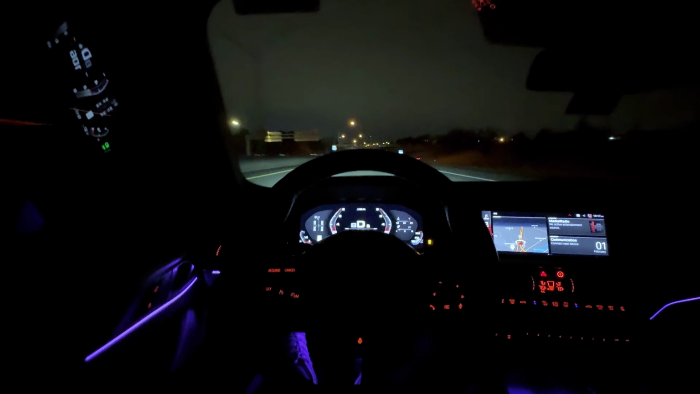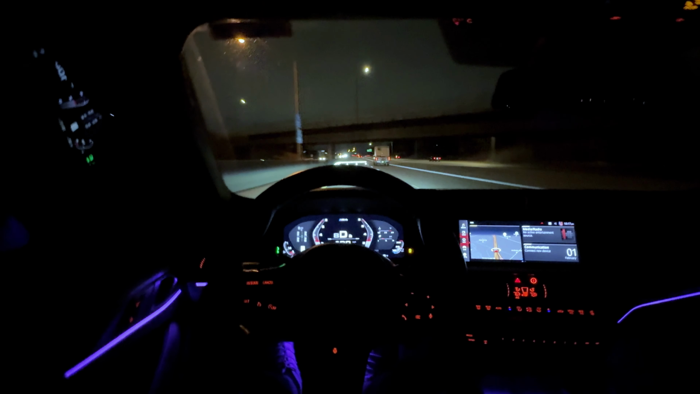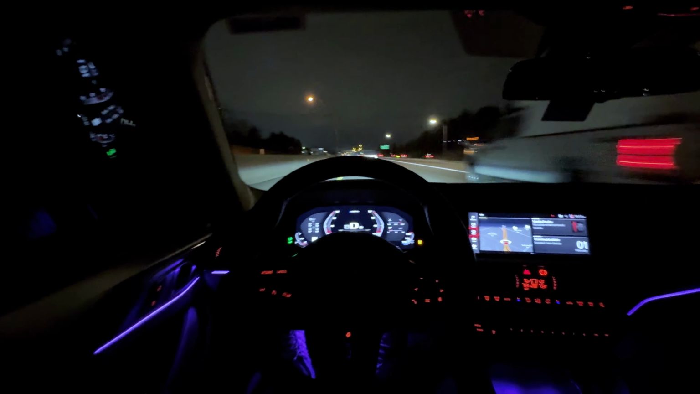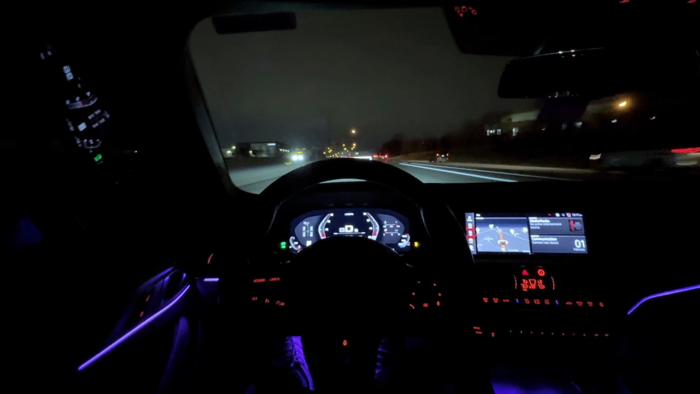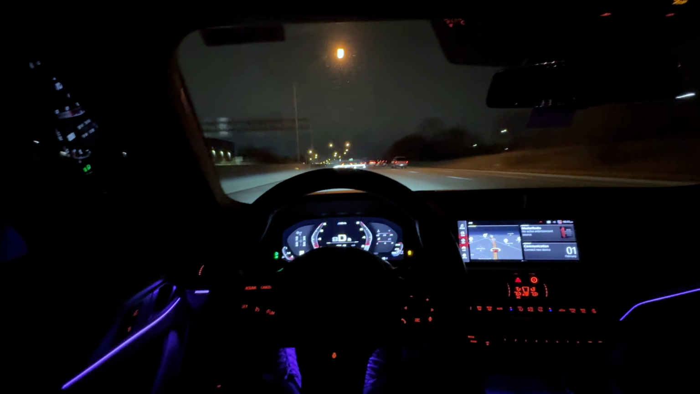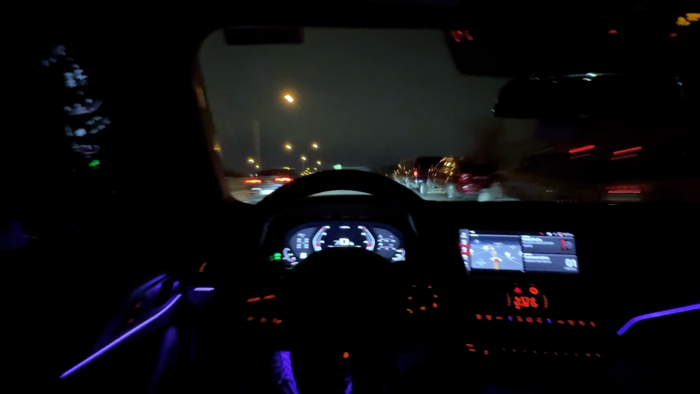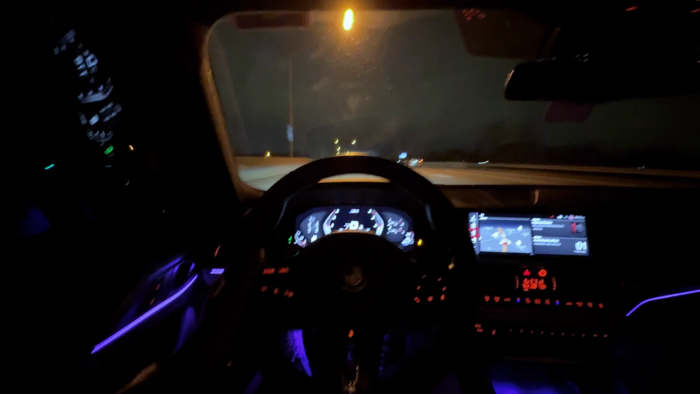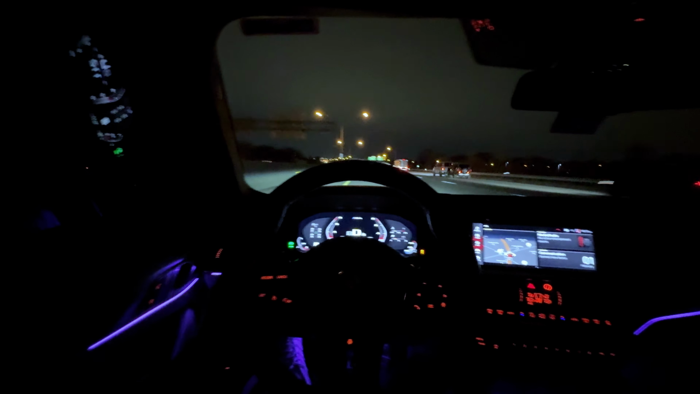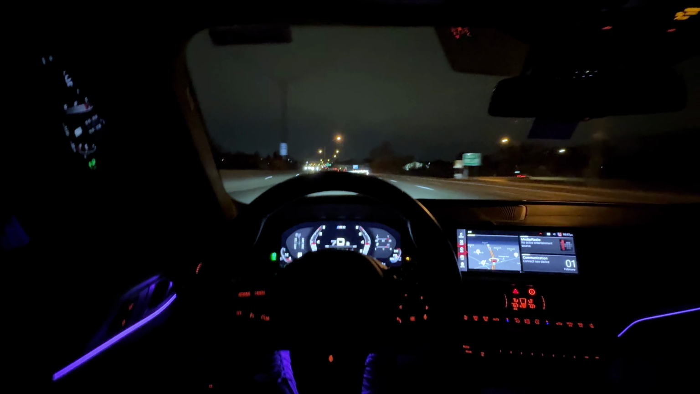That car just broke loose at a speed I don't even want to say. Completely loose on 93, and the tires are decently warmed up. Damn. Hey, that is crazy. That is nuts. God damn, I'm just tripping off that.